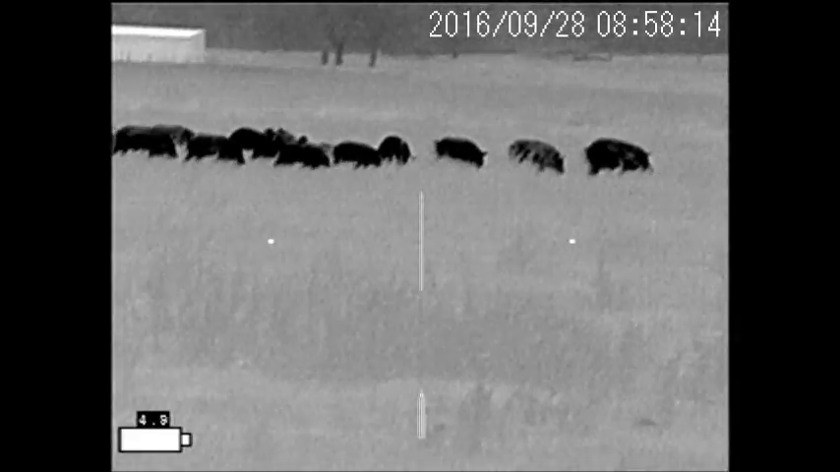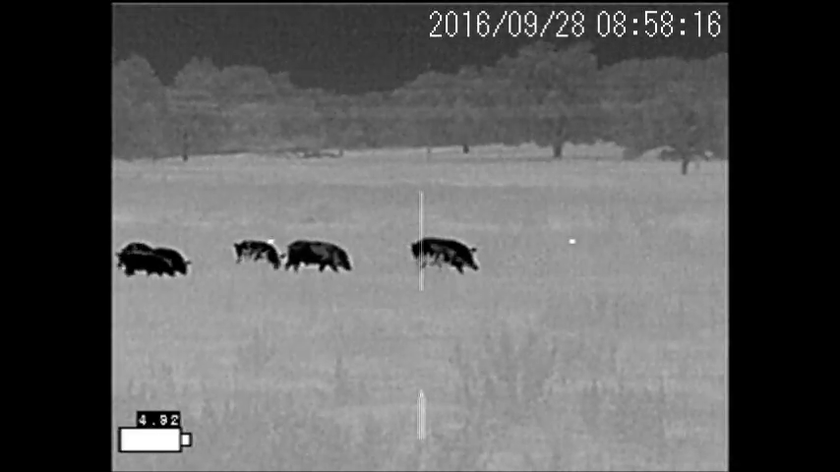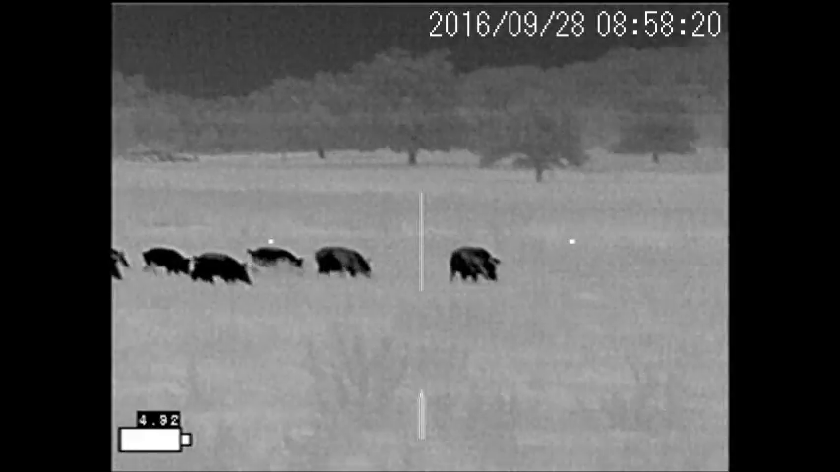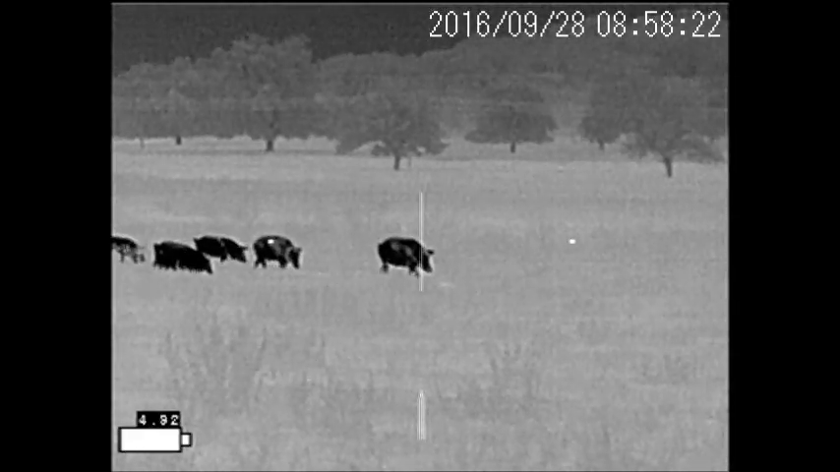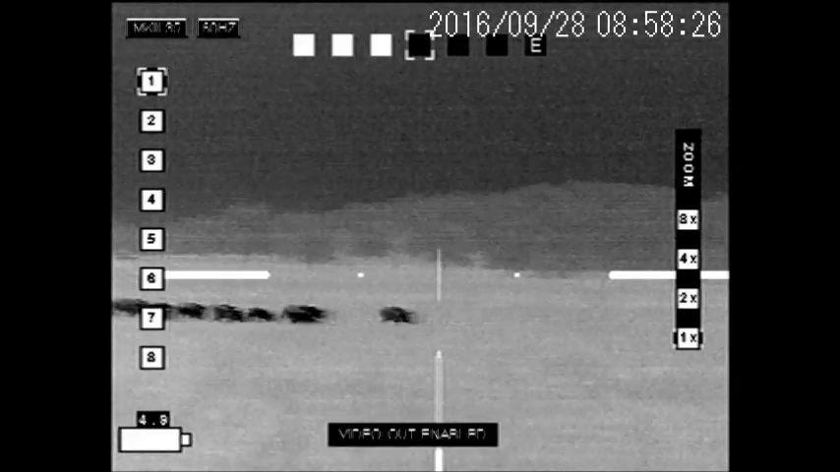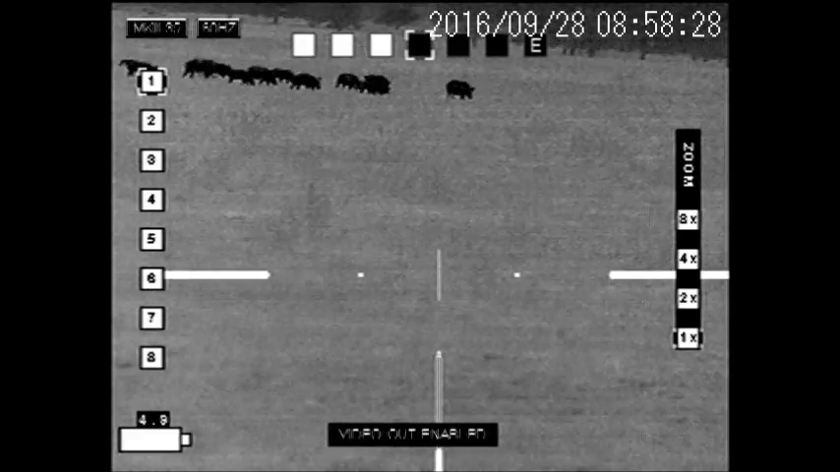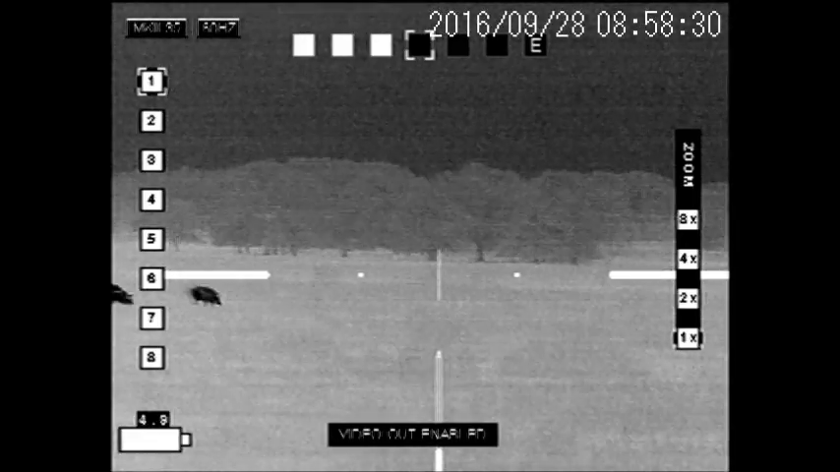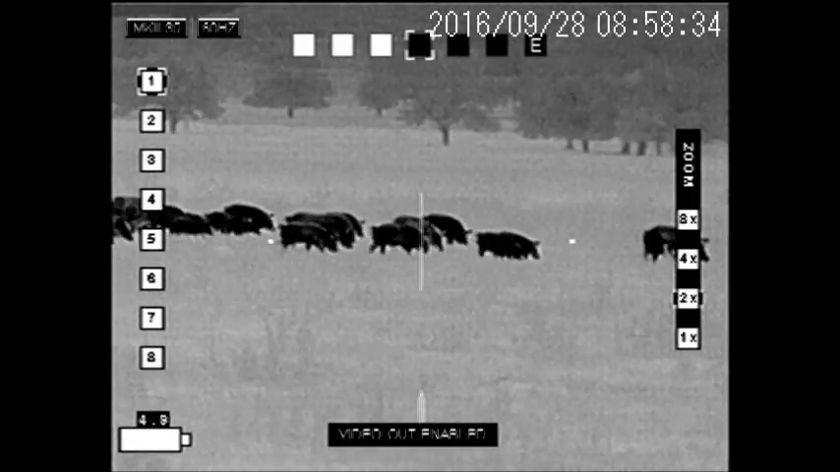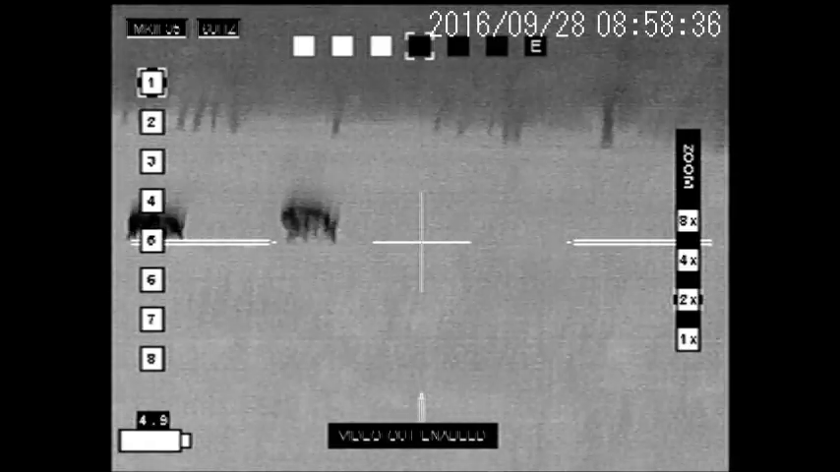So these pigs are about 200 yards away. All right, now we're at about 110 yards. That big pig out front is what's called the alpha sow, and the rest of the pigs tend to follow her. So our objective, or our goal, is to drop her first, usually with a headshot, or try and get just behind the head and the neck, and she'll go down.